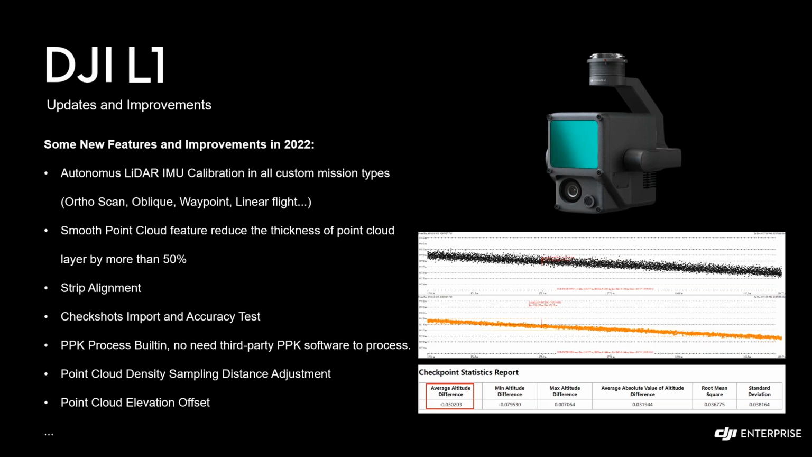Within the Pilot app, whether you're doing a waypoint mission, an ortho scan, an oblique mission, or a linear flight, no matter what mission type you're using, you can now pre-plan the IMU calibration route directly within the Pilot app.